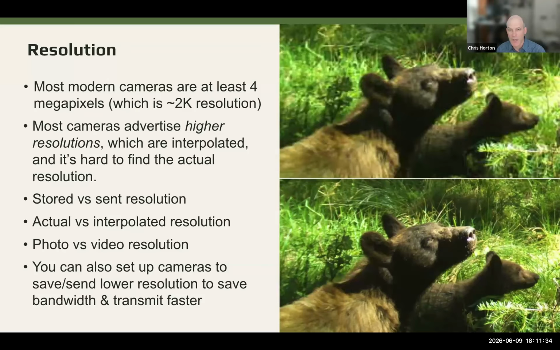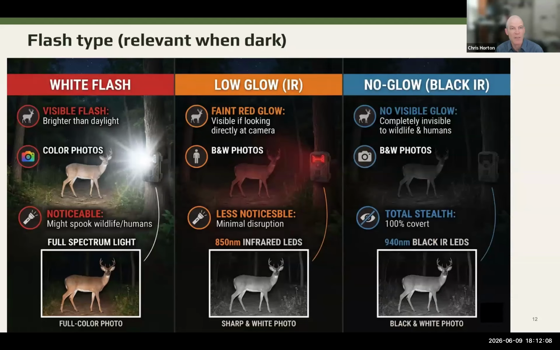There's also a difference between what the camera stores and what it sends you. And on the right here, you can see the top image is the image I got in email, and the bottom image is the image that was actually on the SD card when I got access to it. And there's a reason for that. Bandwidth and storage space is an issue. So I think most cameras are probably going to have good enough resolution for most things these days, and just take the advertised resolution with a grain of salt. But you can always set your camera up to take low resolution photos if needed for bandwidth and storage reasons.